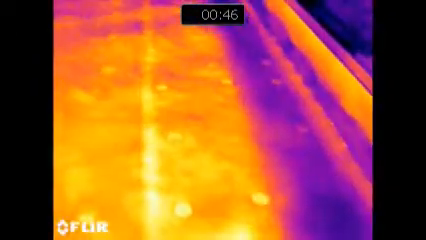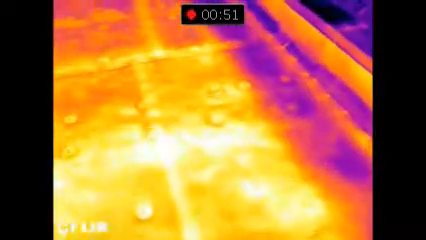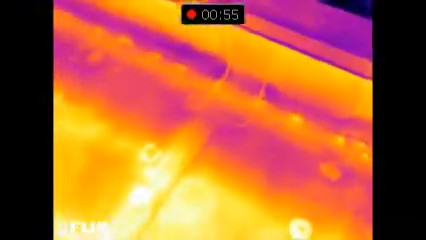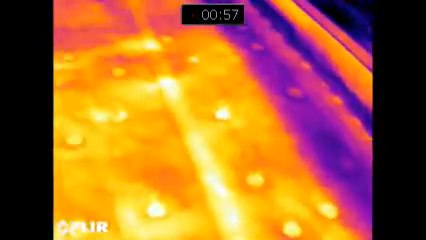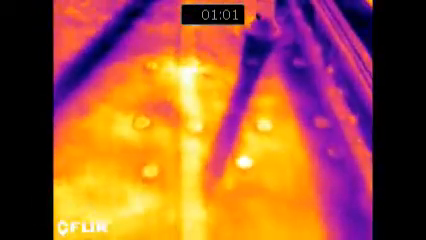We're coming up on the area above the laundry room where the issue has been on the wall getting wet. We'll be taking a look at this patch that's on the parapet. It's over the top of the seam. Doesn't show any evidence of moisture. Moisture should show up as white or yellow underneath.